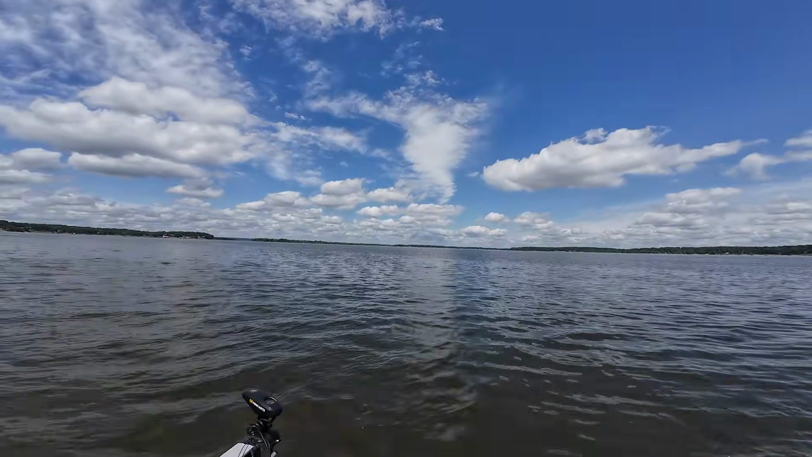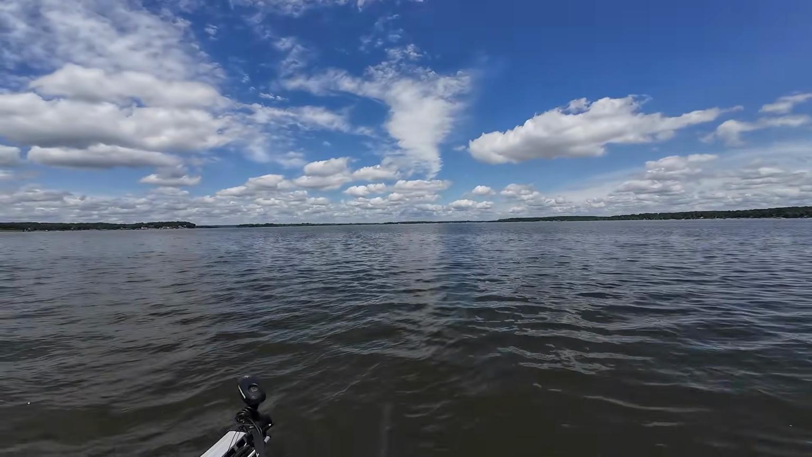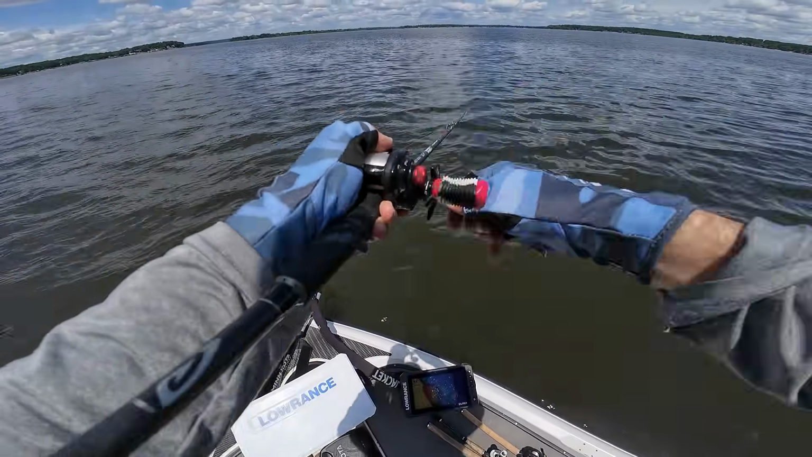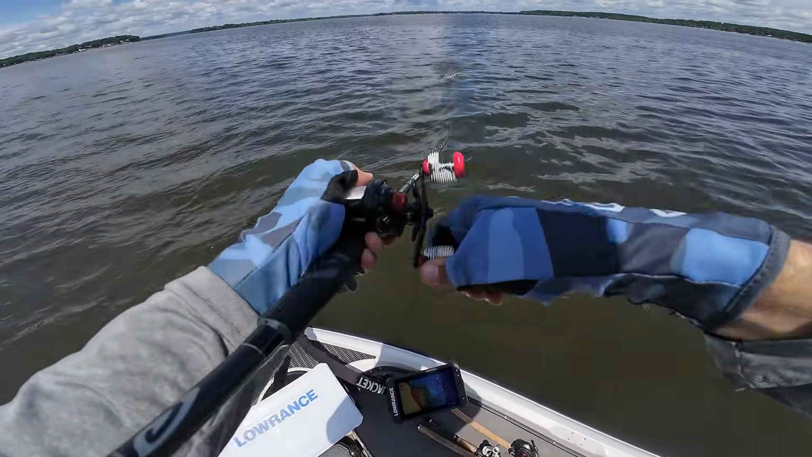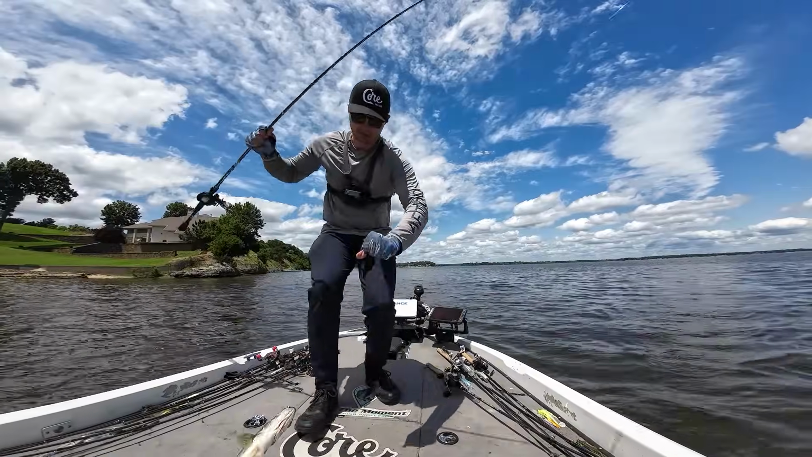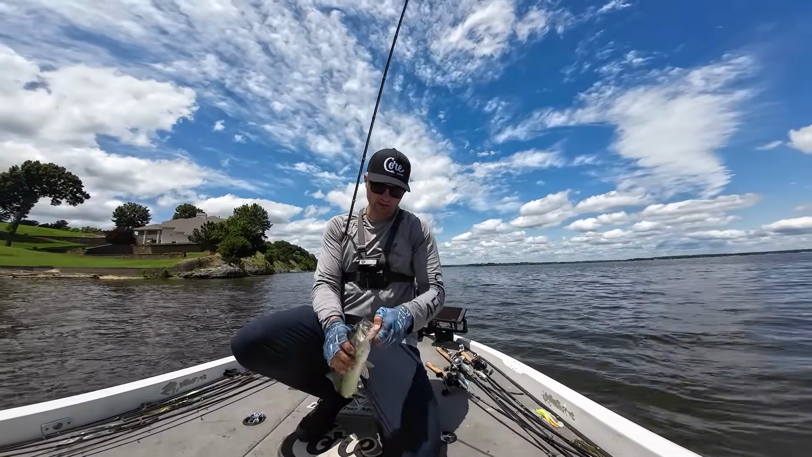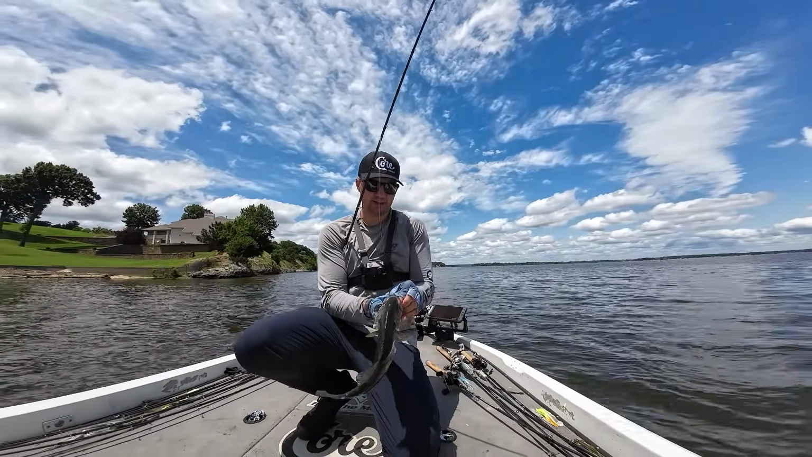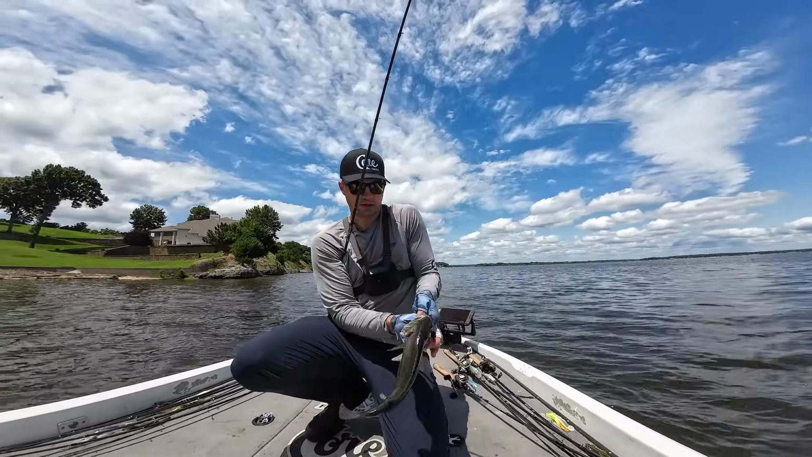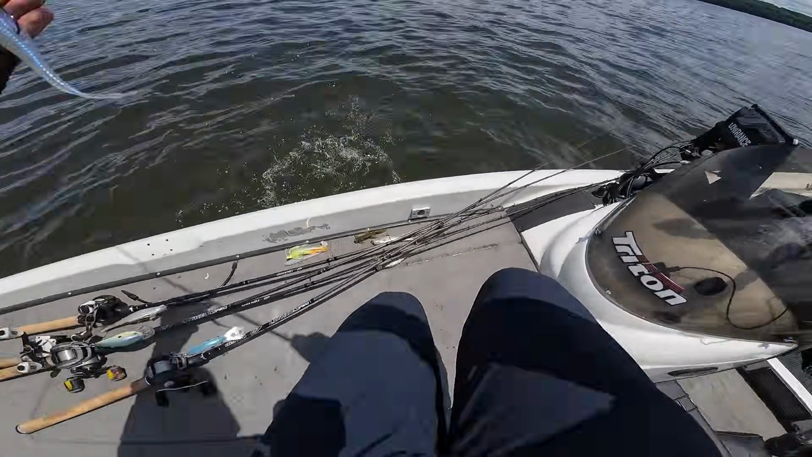There we go. Another one. Another little guy. Dang. Back-to-back casts though. On the tush with the spunk shad, we got the spot. We got a bait. We just got to get one that's bigger than that to bite it. He absolutely choked that thing though. My goodness. Get back down there, fish.